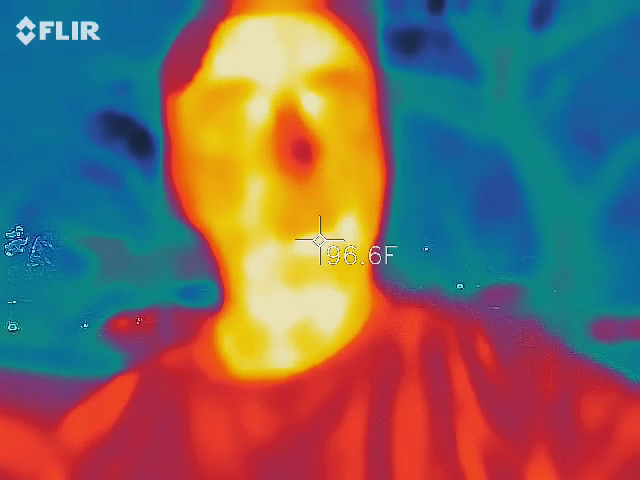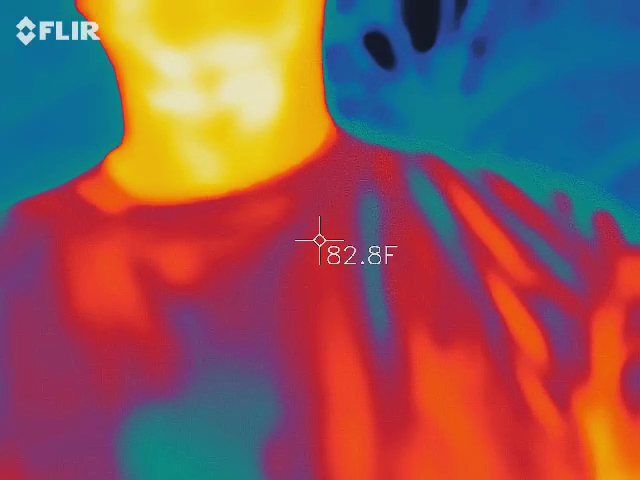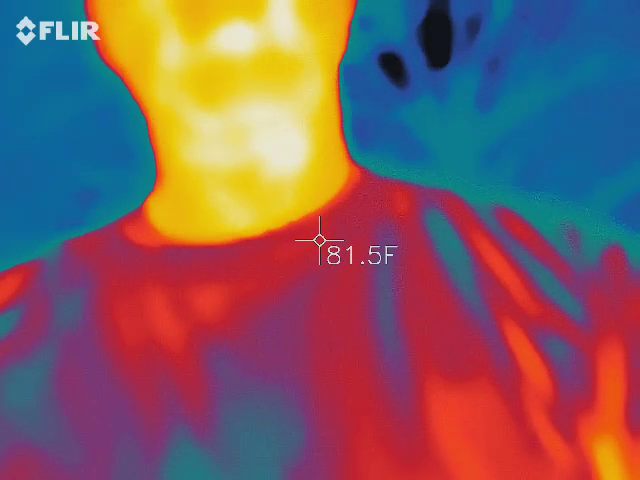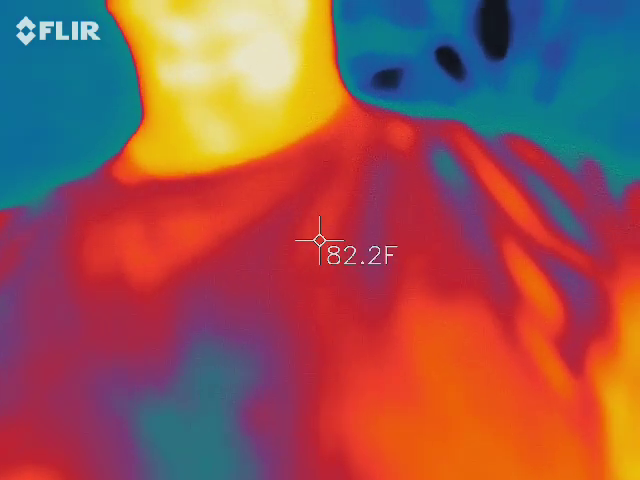So this is set up to black, cold, white, hot. So white, orange, and yellow are going to be our warmest areas, and then blue and black are going to be our coldest areas. We are literally looking for blue and black spots to start moving of something that we can't tell. Now, my skin temperature is probably going to be the warmest thing out here, just like anybody else's skin temperature. It should be 97 to 99 degrees roughly.